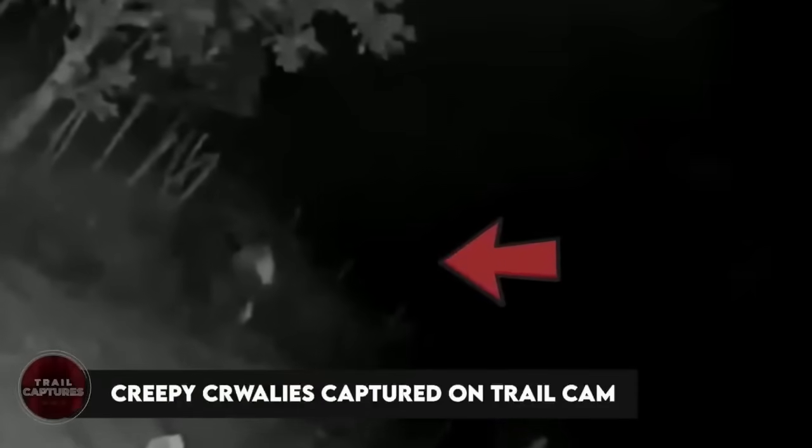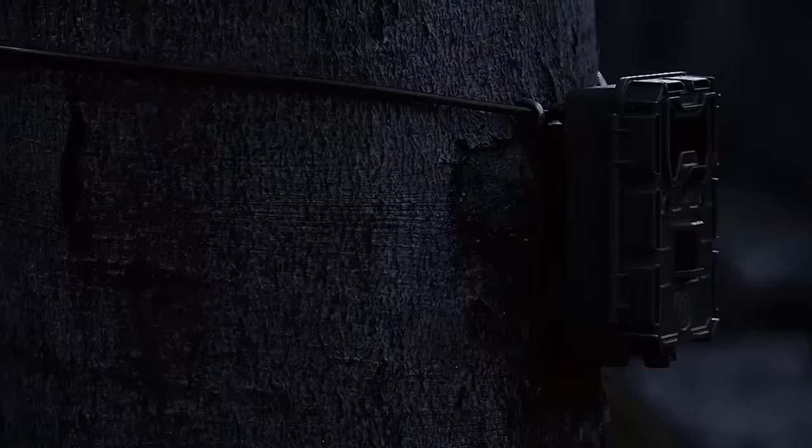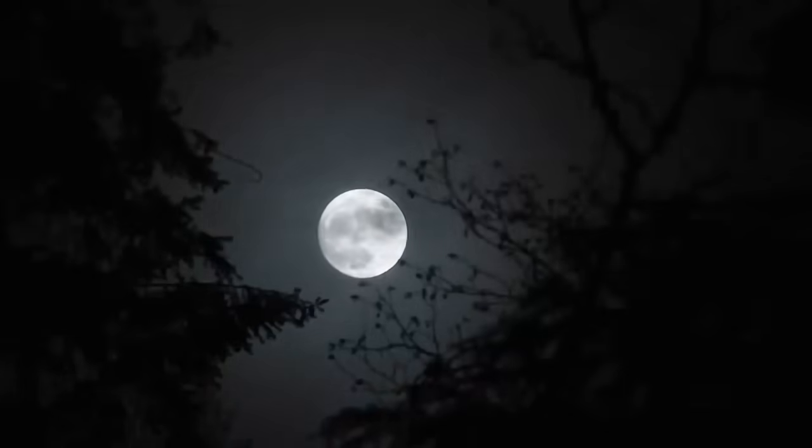Creepy crawlies captured on trail cam. In the quiet darkness of the forest, hidden from natural eyes, something mysterious was passing. Trail cameras, like silent guardians, were capturing the secrets of the night. These were not ordinary night scenes. They were filled with creepy crawlies that made your skin tingle with suspense and shivers. Imagine a moonlit night, where branches stirred and leaves whispered secrets.